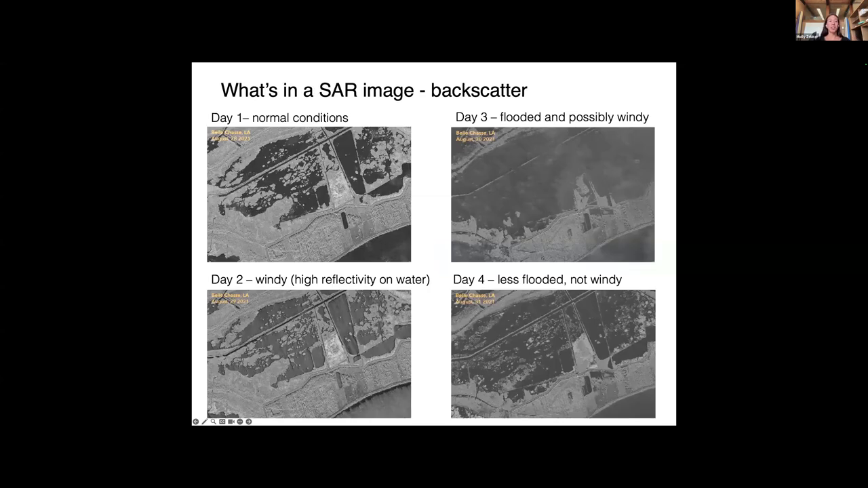So what is in a SAR image? We saw that little example of the amplitude values, which depend on the energy reflected back to the satellite. Here are 4 examples of different kinds of backscatter, and you can see that they vary a lot based on the ground conditions.